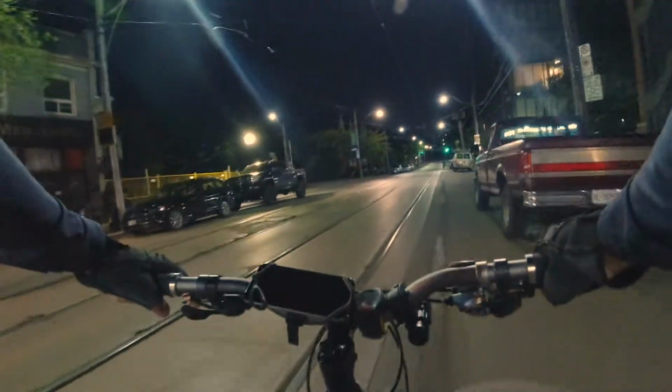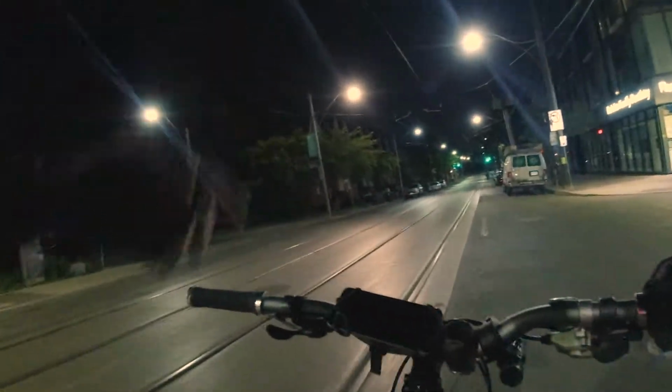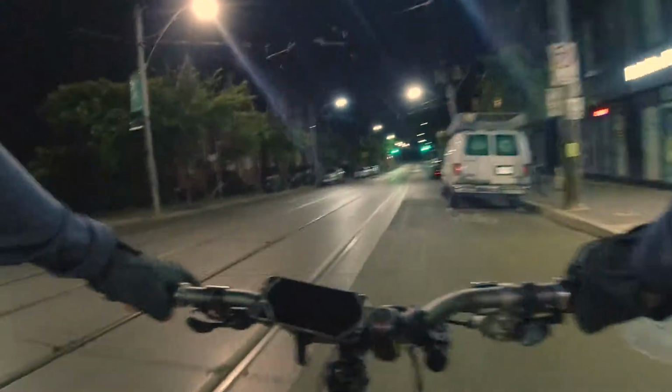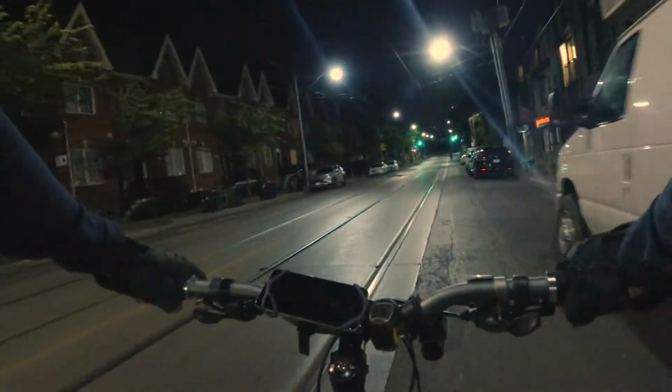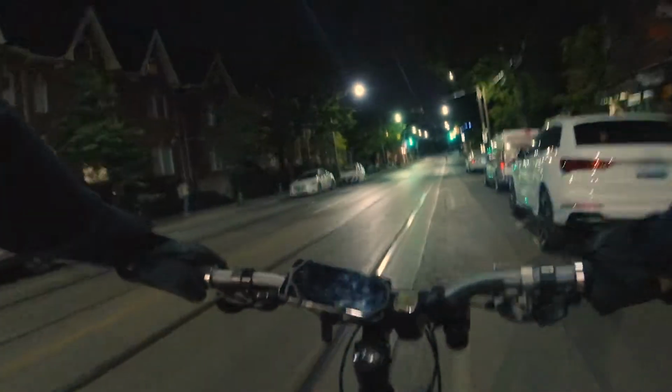See, it's boring now. I liked it when I was chasing the streetcar. Oh man, look at this. Nobody on the street. I should slow down till it comes back.